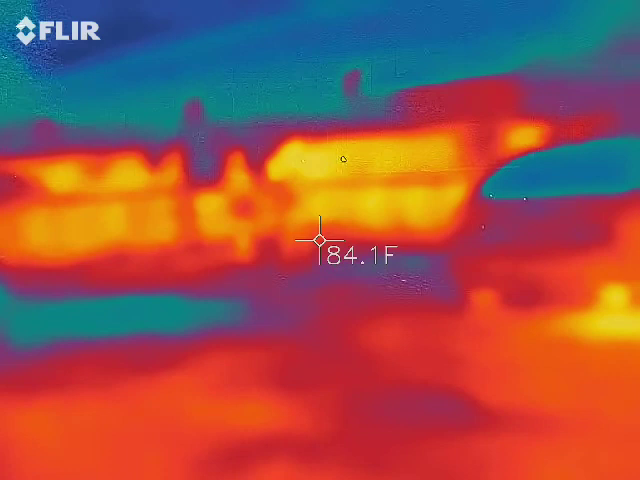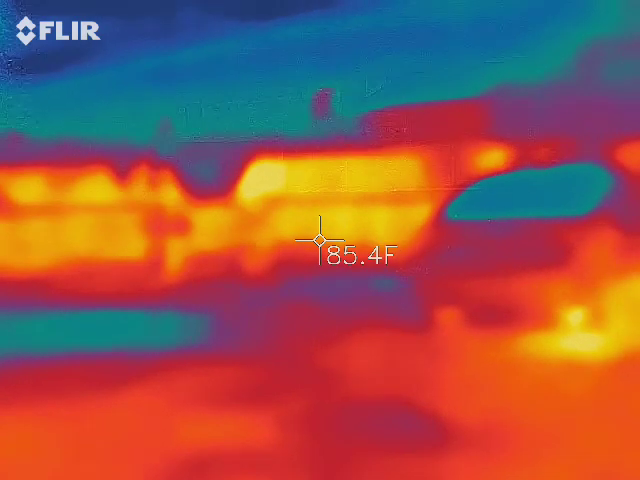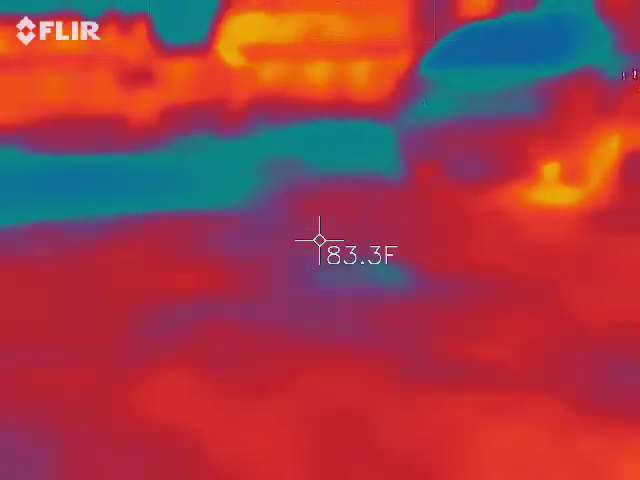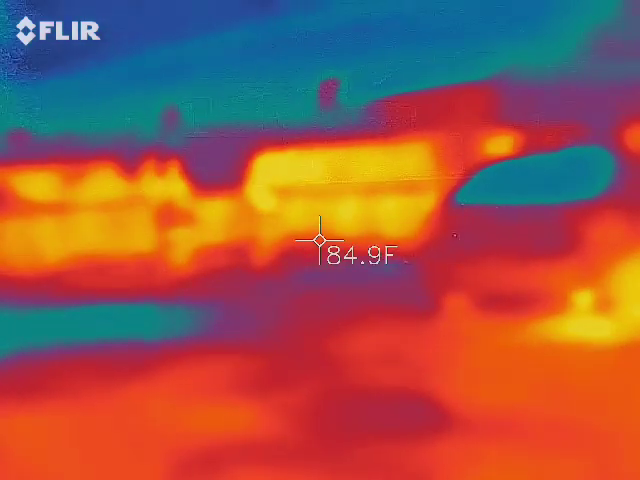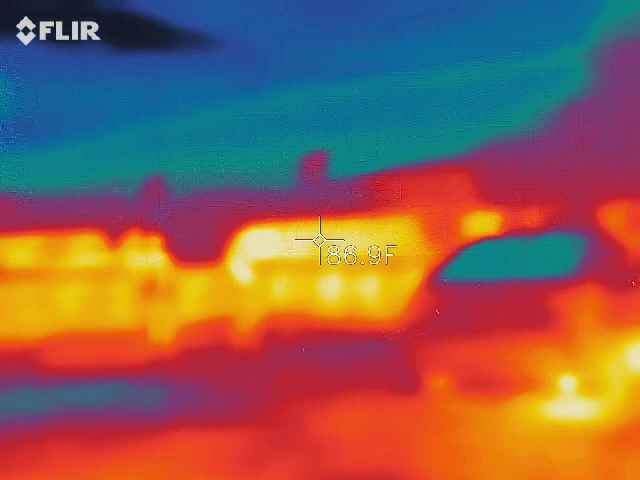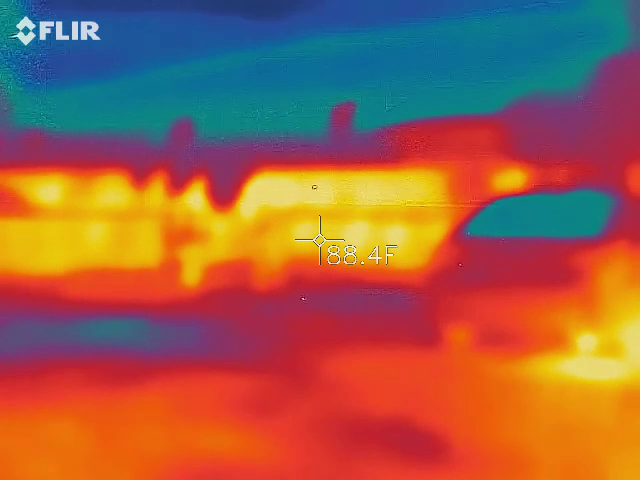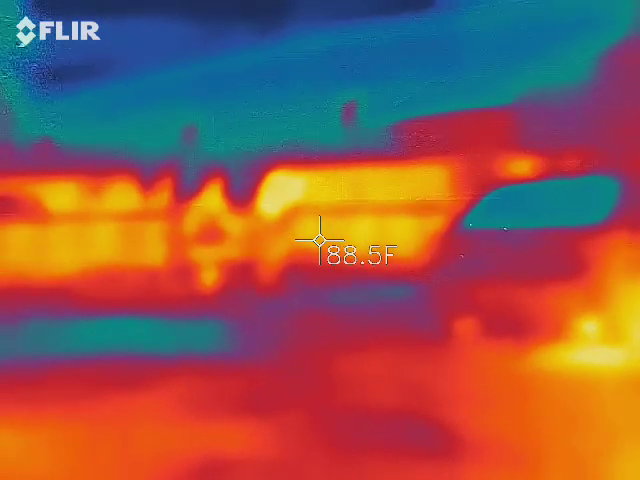What the heck does a dot mean? There's a random dot on the screen. What's gone now? But it was up right about there. See? I don't know, it's above the thing, so.